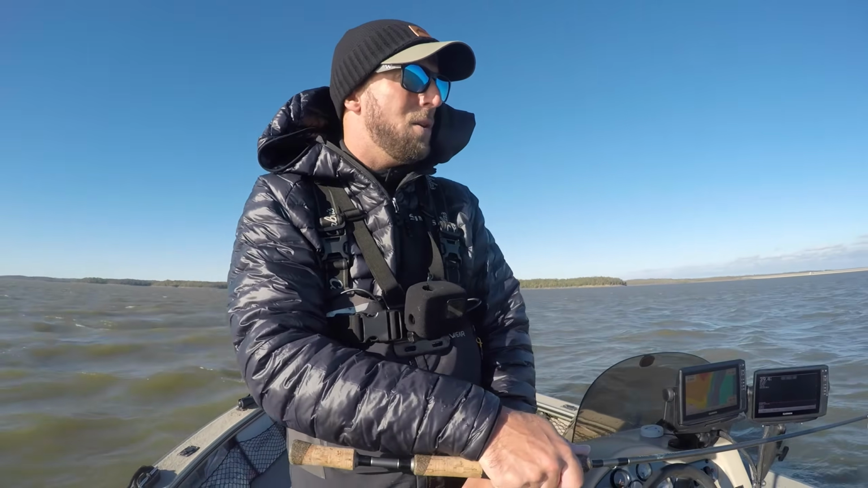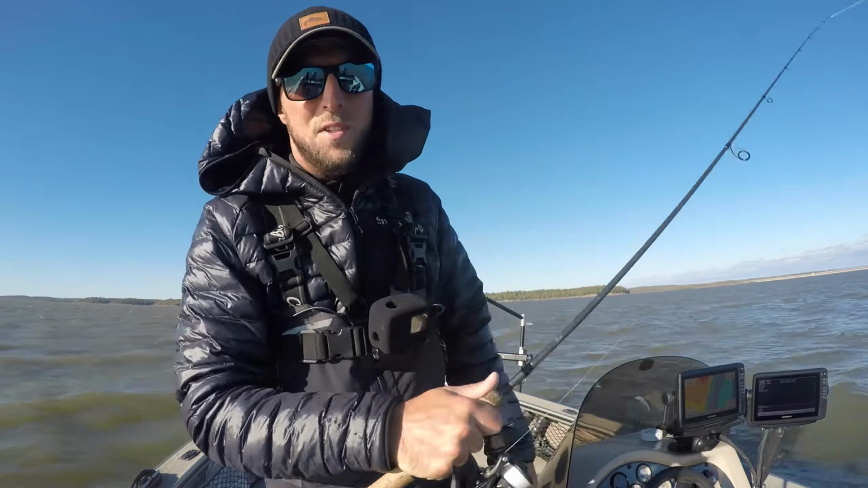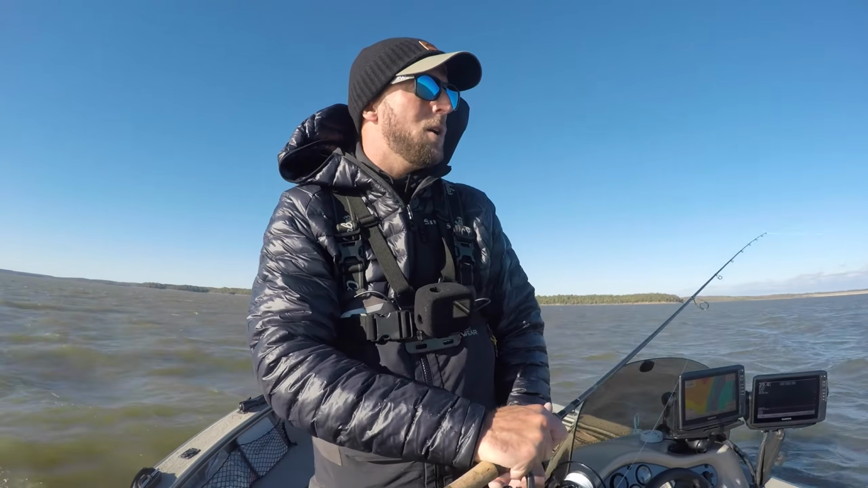I've been playing with the retrieves a little bit here, doing a steady retrieve at 2, 3, 4 cranks, and then I'll stop and let the bait hit bottom again. Just had a fish on. But yeah, just a couple cranks and then let it hit bottom, or I'll do a small stroke up.